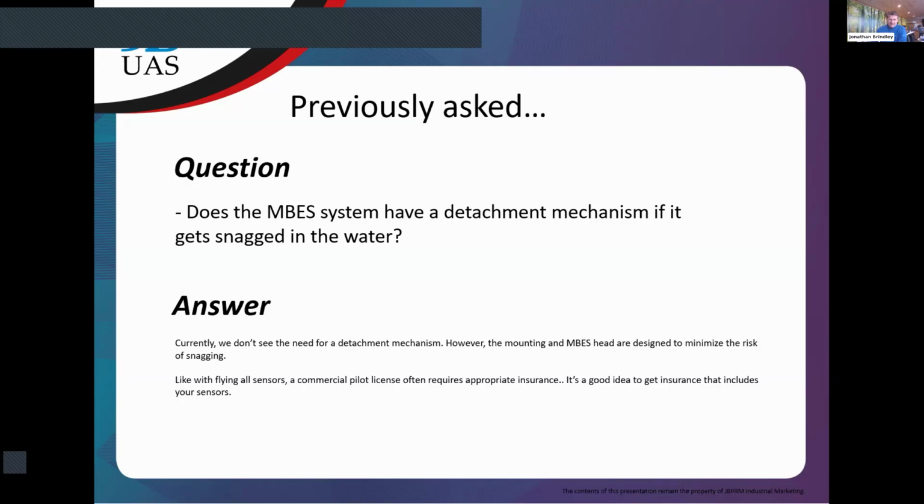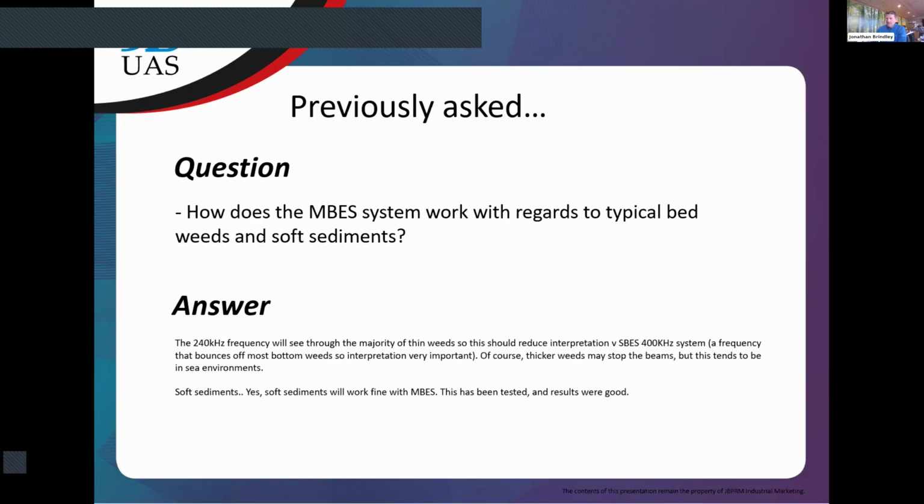I told a fib. We've got one more, but I think we've already mentioned this before. In as much as the system is 240 kilohertz and can pretty much see, like I think we've discussed before, unless the weed in the pond is very thick, it's going to be able to get good results at the bottom through the weed. Would you concur with that? Would you agree?